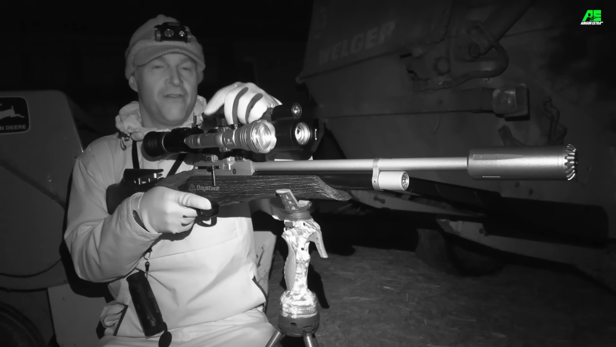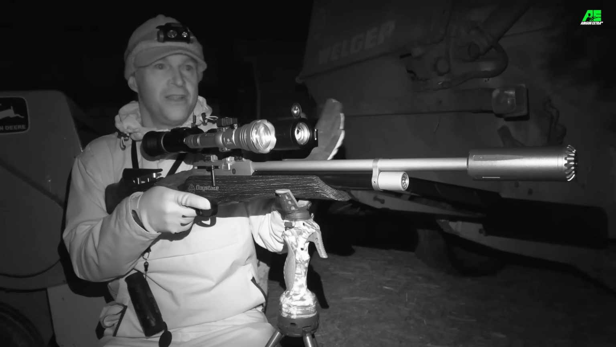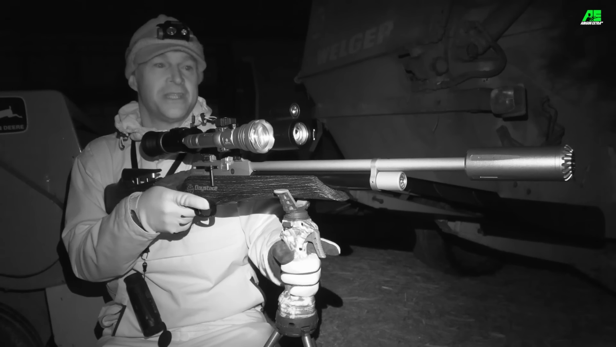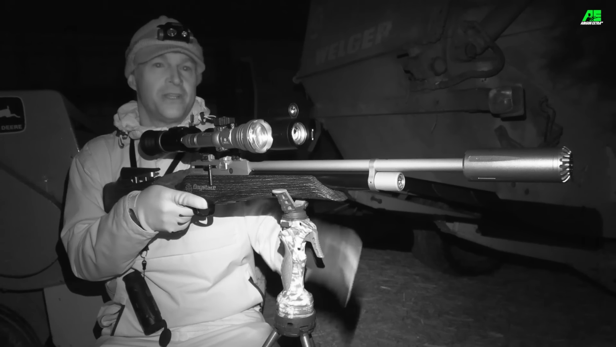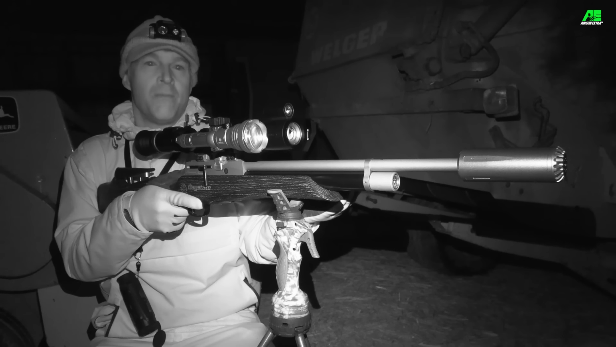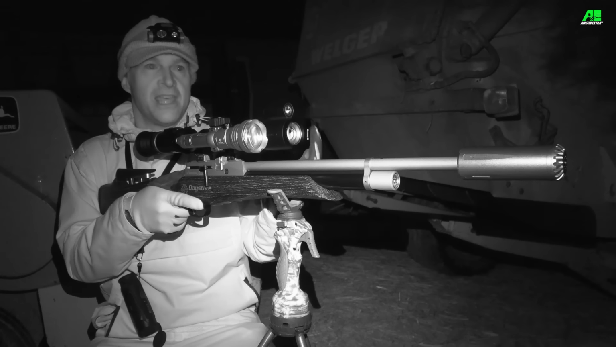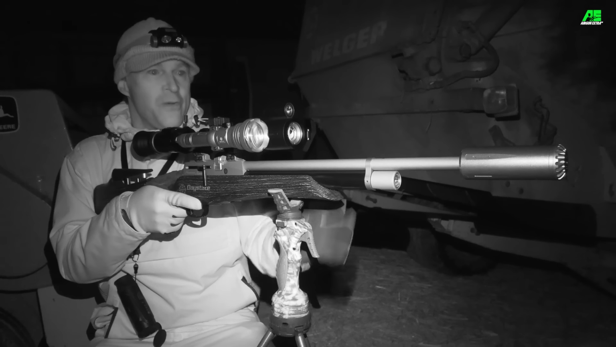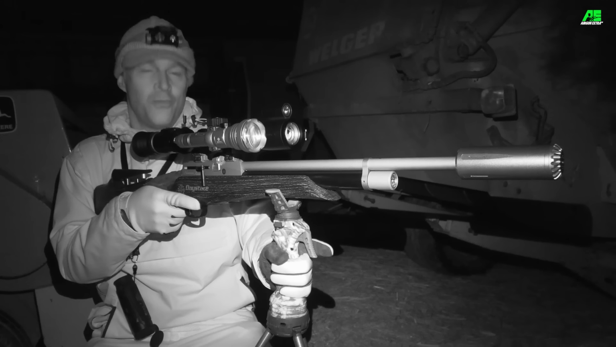I didn't have the IR illuminator on the Alpex Pro, so I used it in colour mode, and to be honest with you, it was testament to the colour performance of this digital scope. I managed to shoot that rat very cleanly in the sort of gloom in which, with a traditional scope, I wouldn't have been able to see a thing. But it's pretty much properly dark now. We're geared up for the night shift, and hopefully before too long we'll be shooting some more.